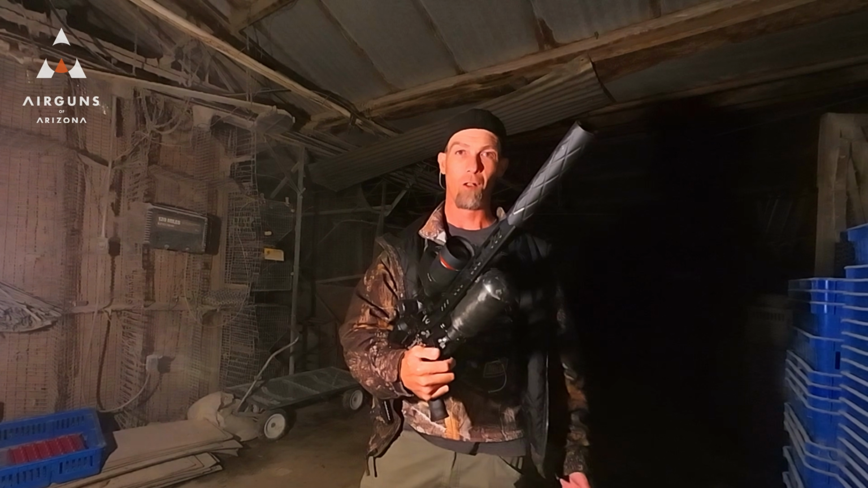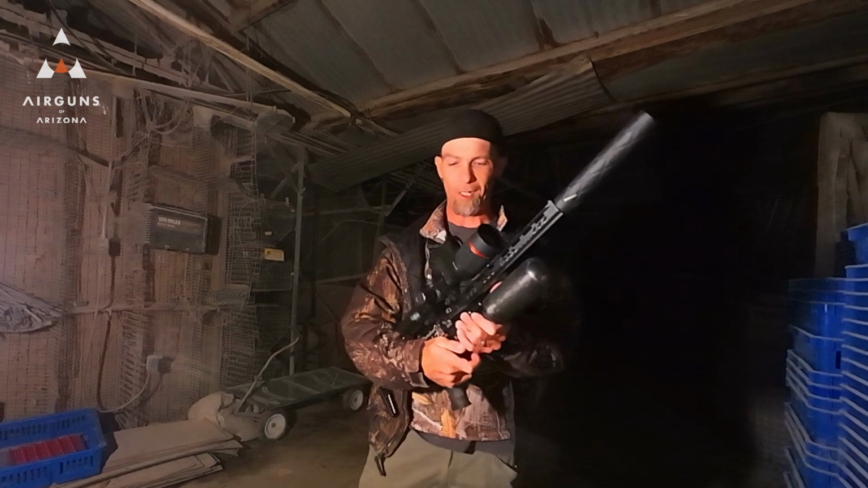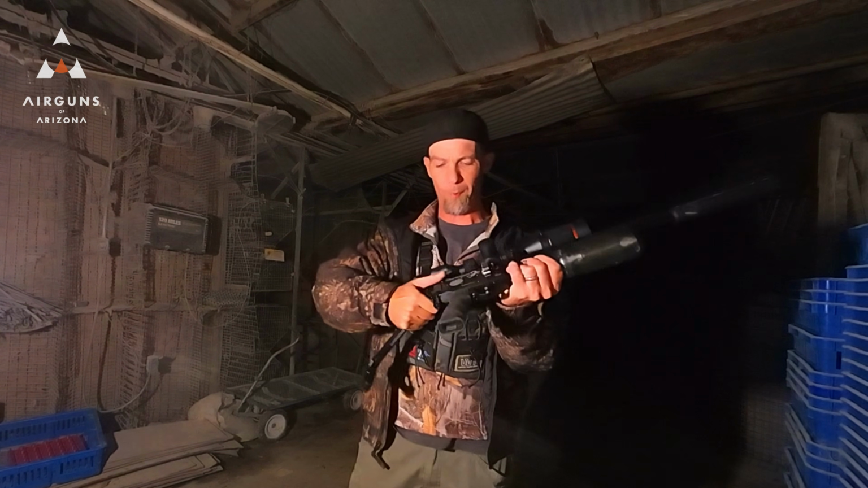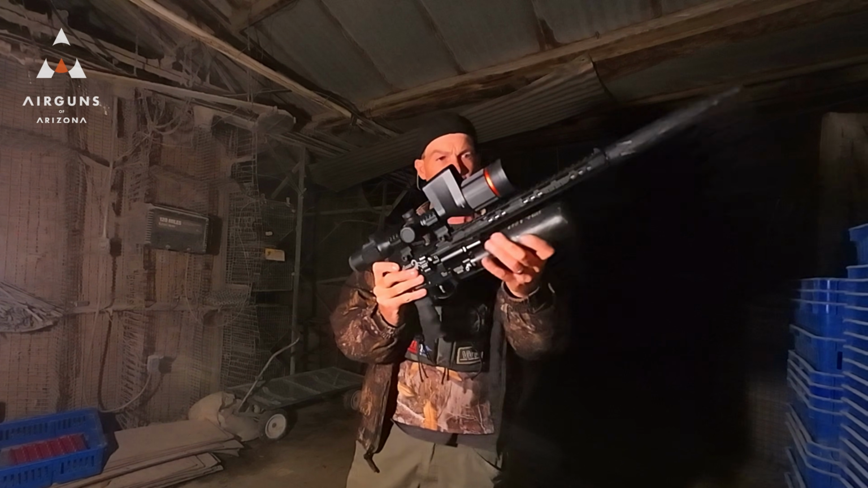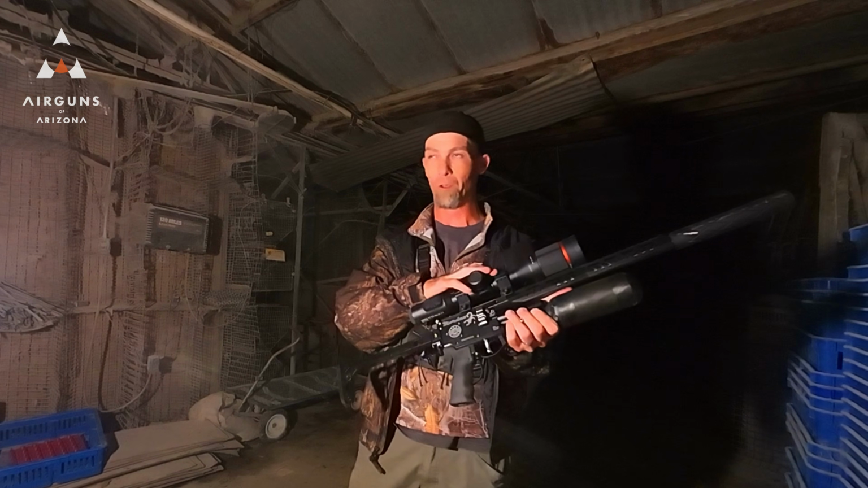It worked out well on the skunks, and I like it because it's easy to carry, packs well. Little stock folds up here, and it's just a nice little gun that you can carry, and I think it paired pretty well with the thermal.